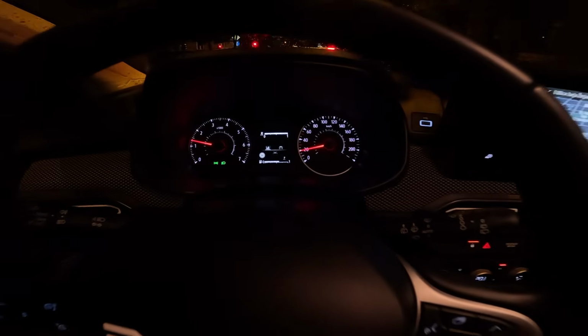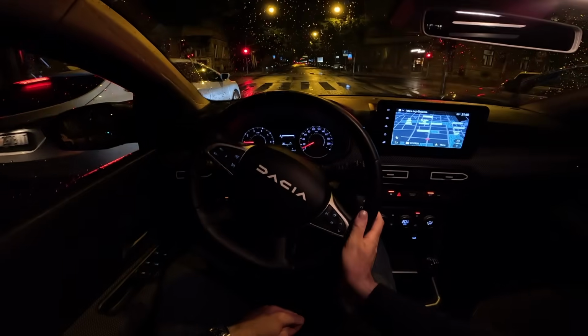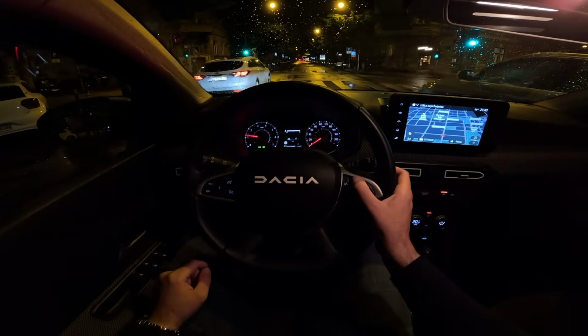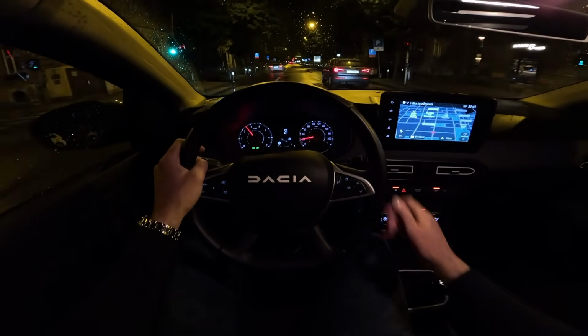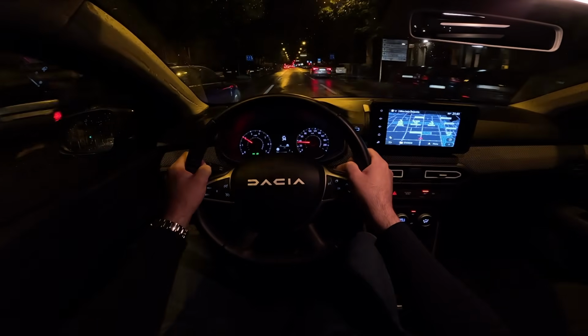So now you see here in the lower section we have the fuel gauge for the petrol fuel tank, and then LPG is on the upper section, and you can change what you see here, various driving info on this screen between the dials.